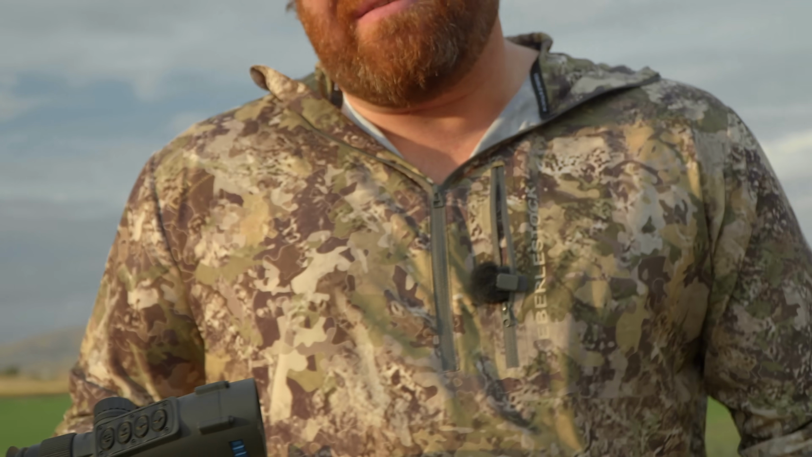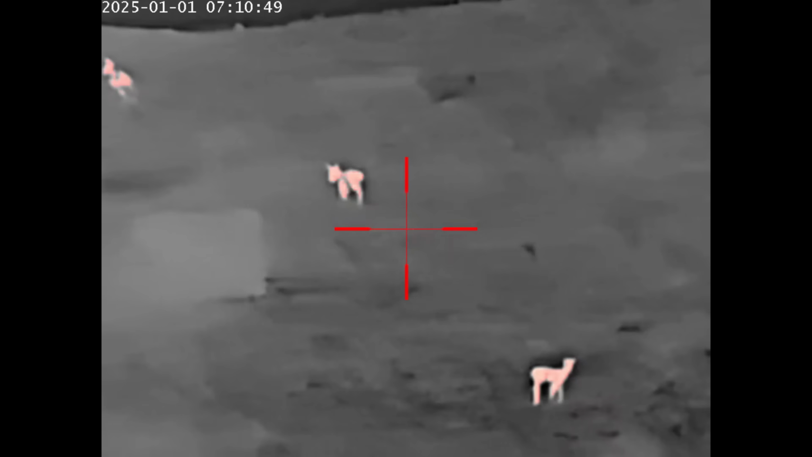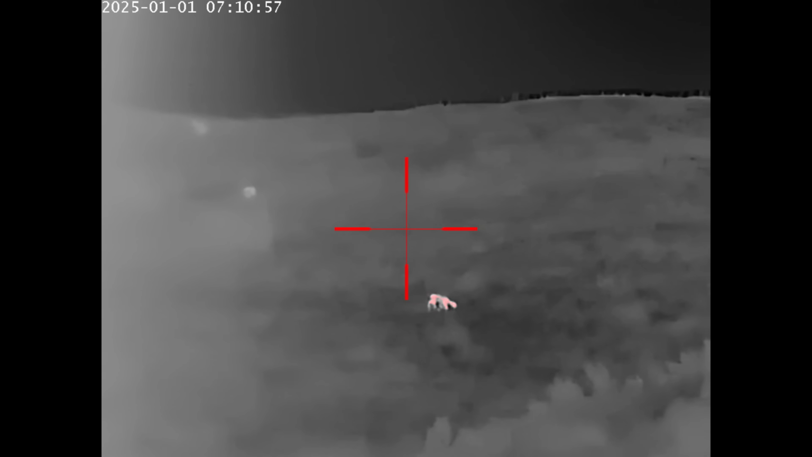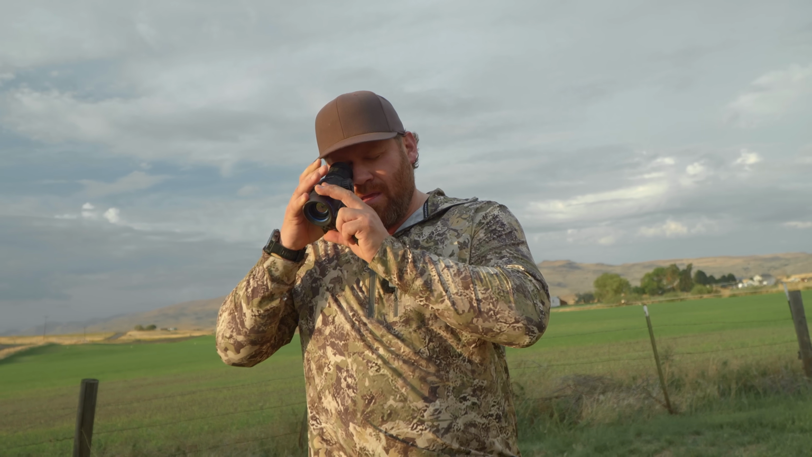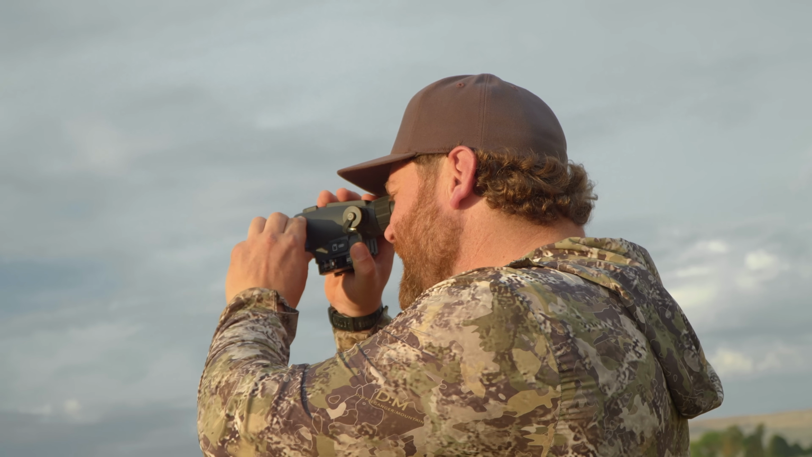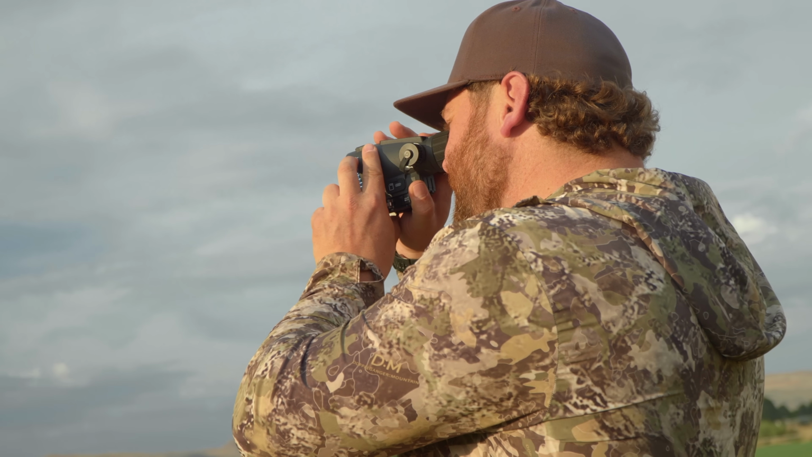The nice thing about that is if this is your total budget you're spending, you could pop this off, use it as a handheld, and pop it right back onto your scope. I would get some way to mark your pick rail on your rifle so that you get it back in the exact same spot. The power button is the closest one back here to the eyepiece, and you hold it down and it takes about 3-4 seconds, and then you see the Goyojo logo pop up.